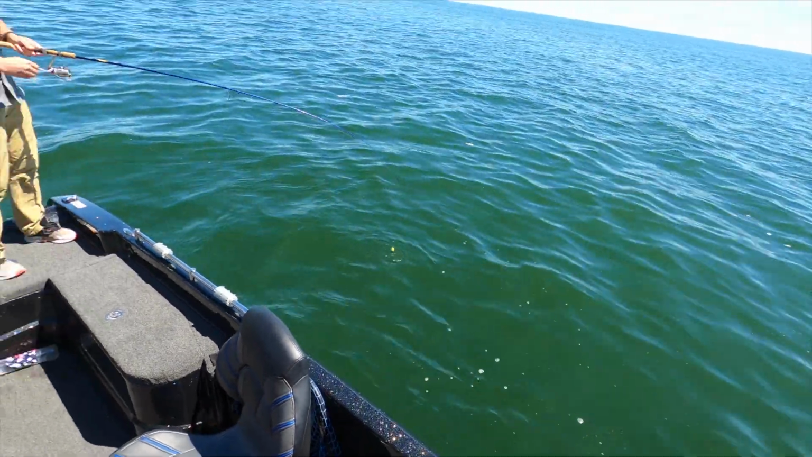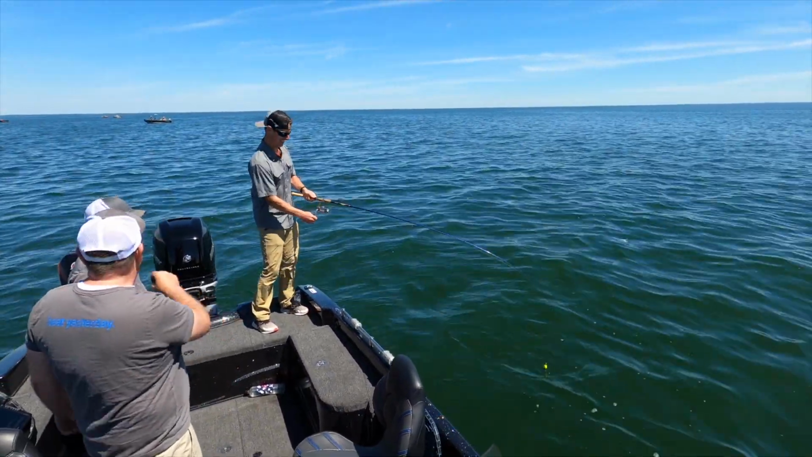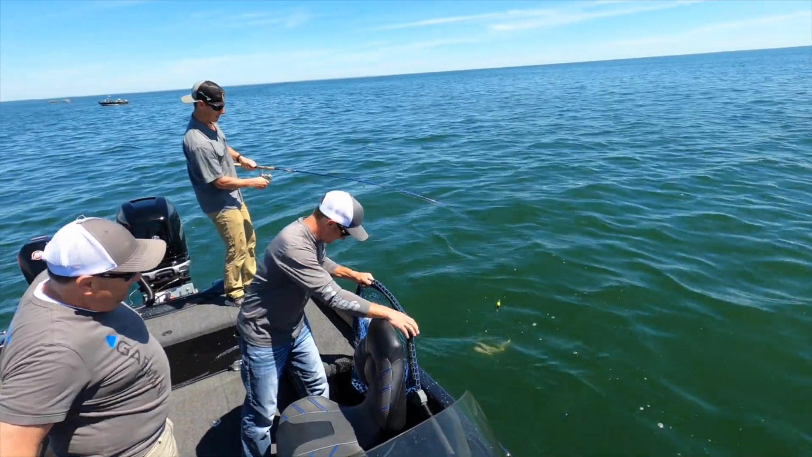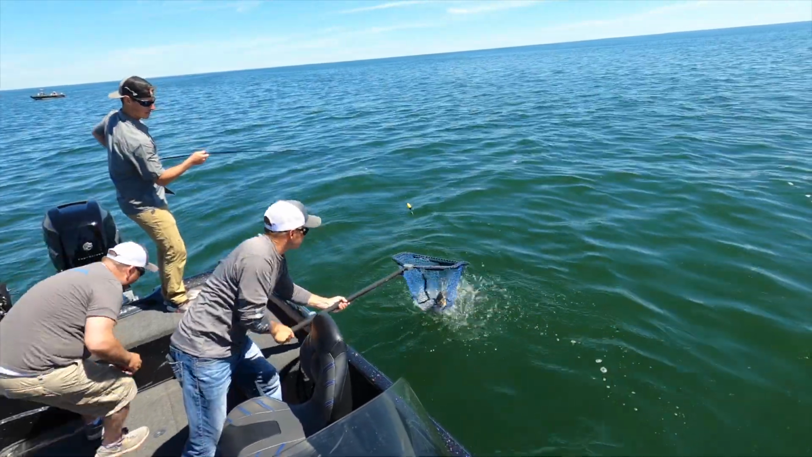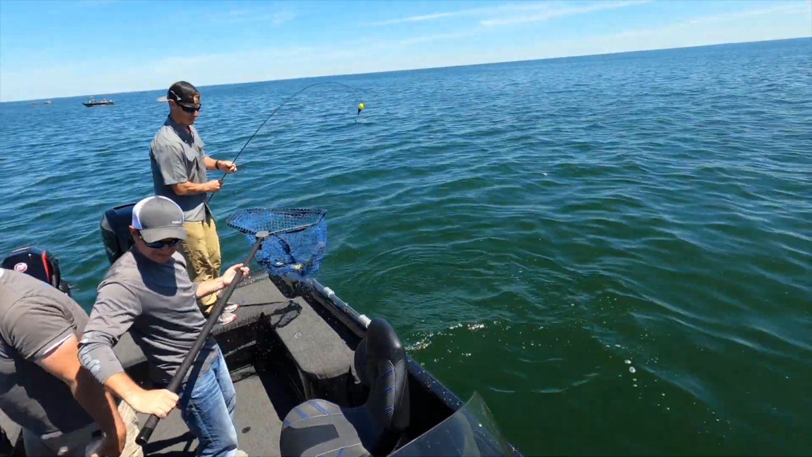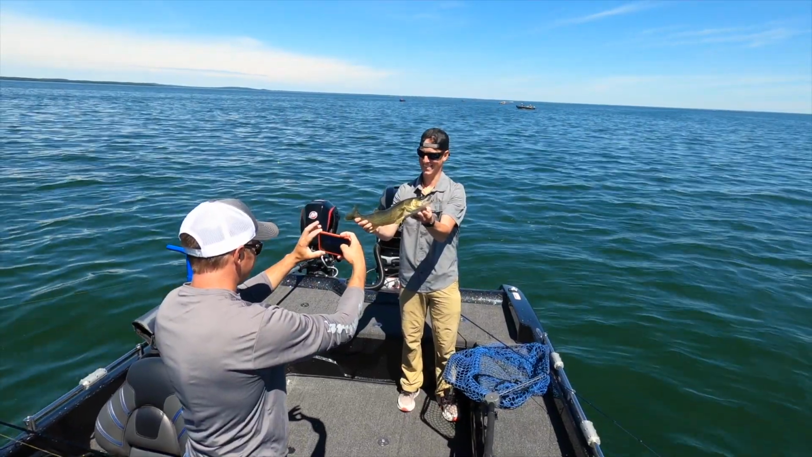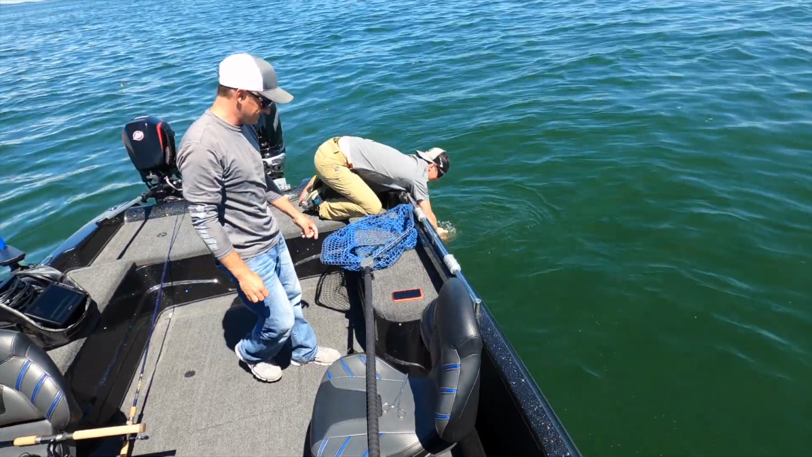Again, that was all because of LiveScope, what just happened there. And it's all because we were picking out that specific fish. Derek had you put right down on that fish. There we go. Oh, nice. That's a nice fish. Get the water out of the way. There you go. Nice. And we got a release.